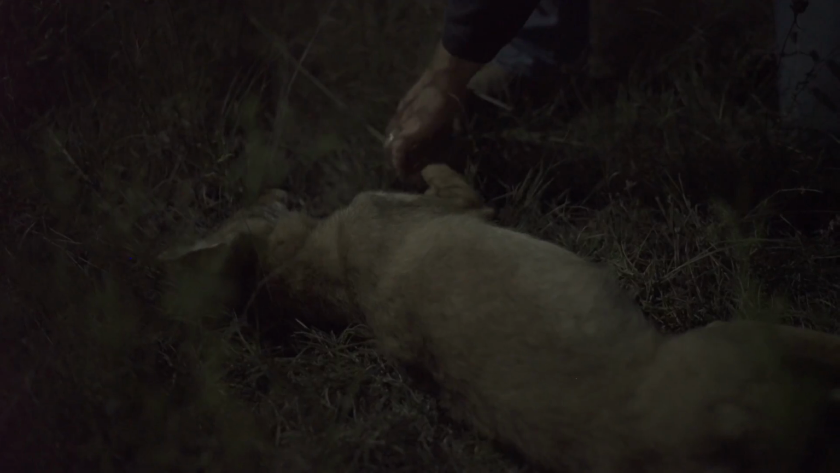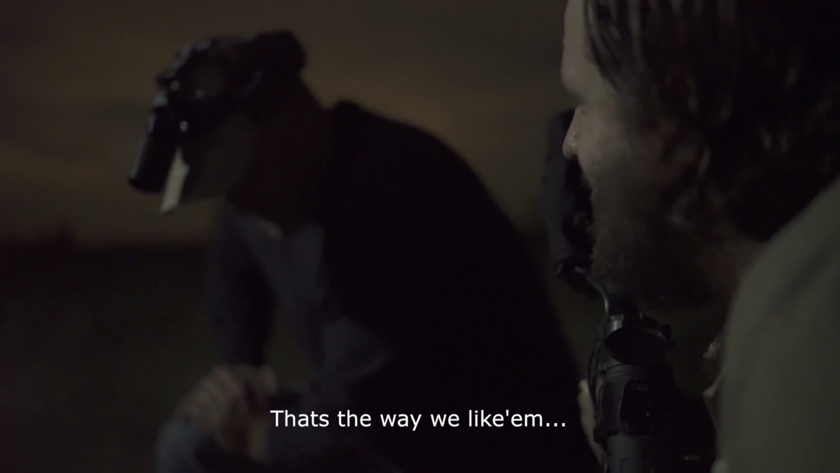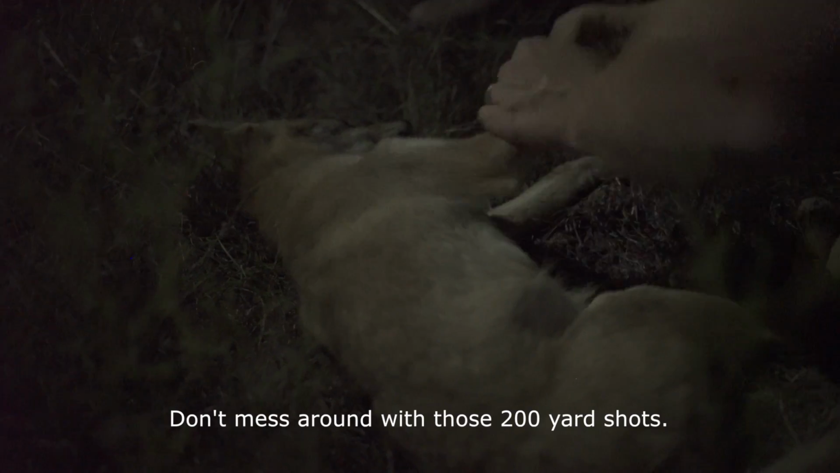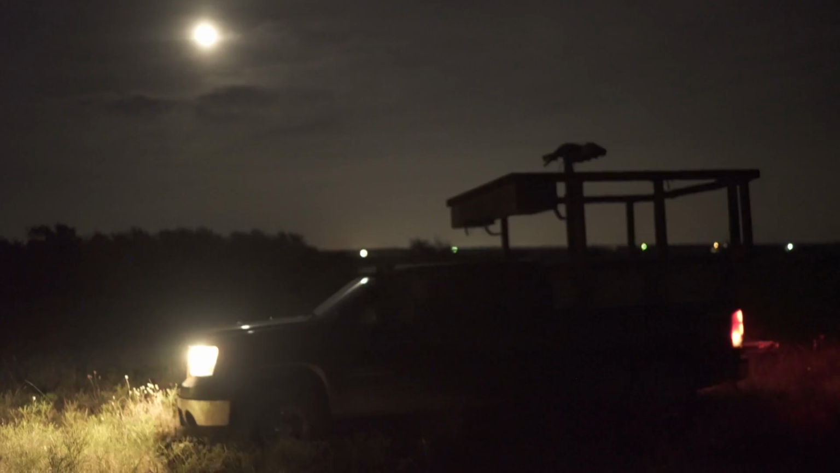Good shot, man. Thanks. 13 yards away. That's the way we like them. That is the way we like them. Yeah, don't mess around with those 200-yard shots. That's right. Get 'em nice and close. Call them in nice and close. Good shot, buddy. Let's go do it again.